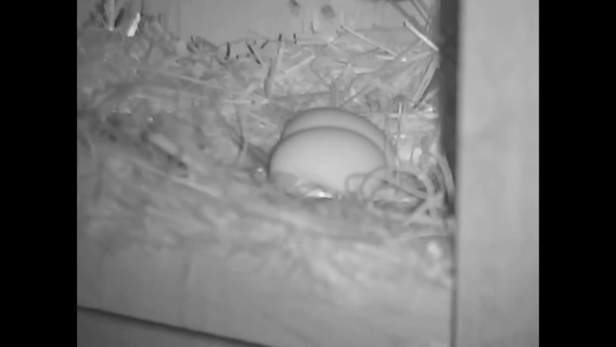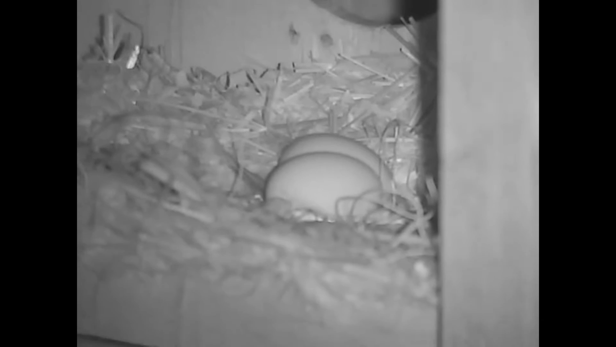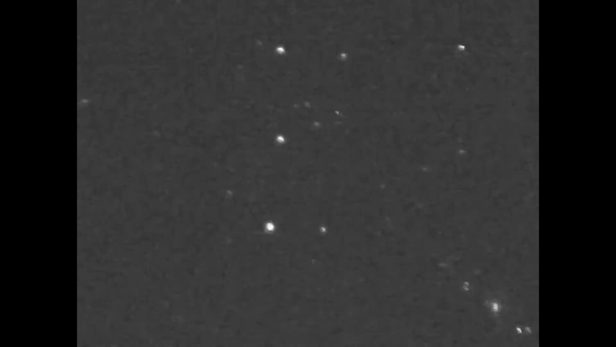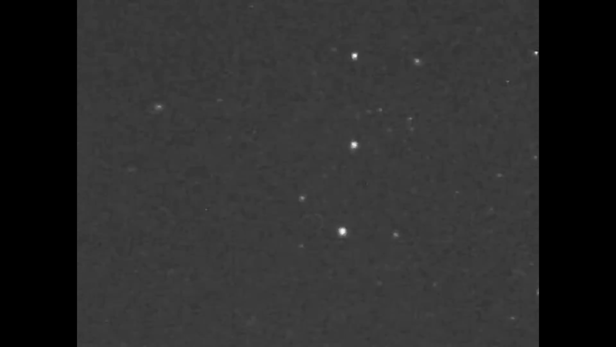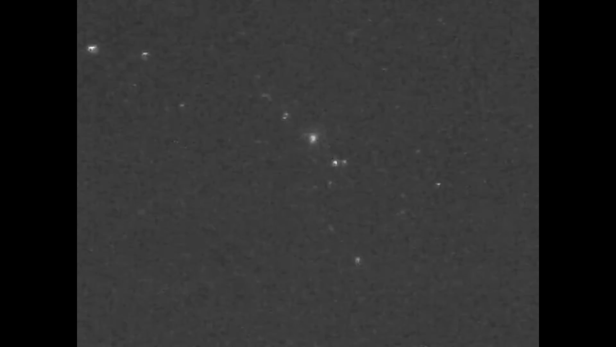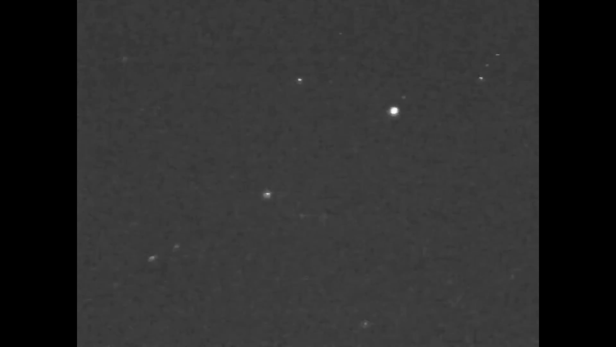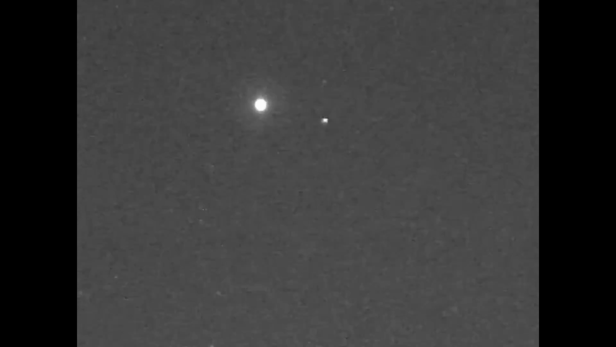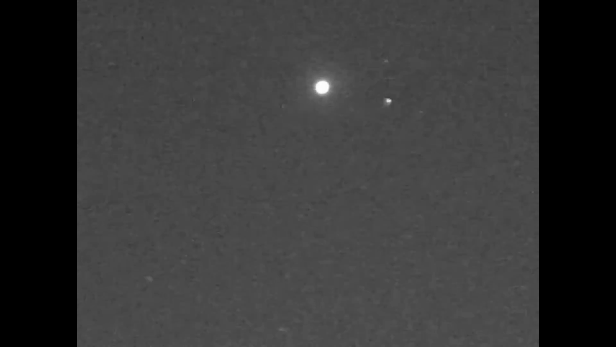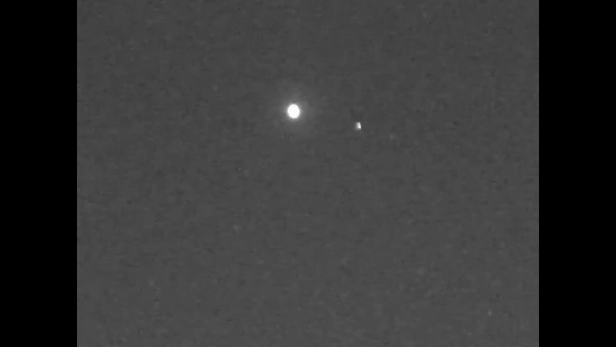Now I'm going to turn off the IR. Yeah, see, can't see a thing. Put it on one click, and there you go. Quite nice. Okay, now it wasn't too good for seeing things close up, but that's the belt of Orion right there. There's the Orion Nebula. So stargazing seems to work quite well. There's Venus and whatever's next to it. Clearly see through here, but the naked eye can only see Venus.